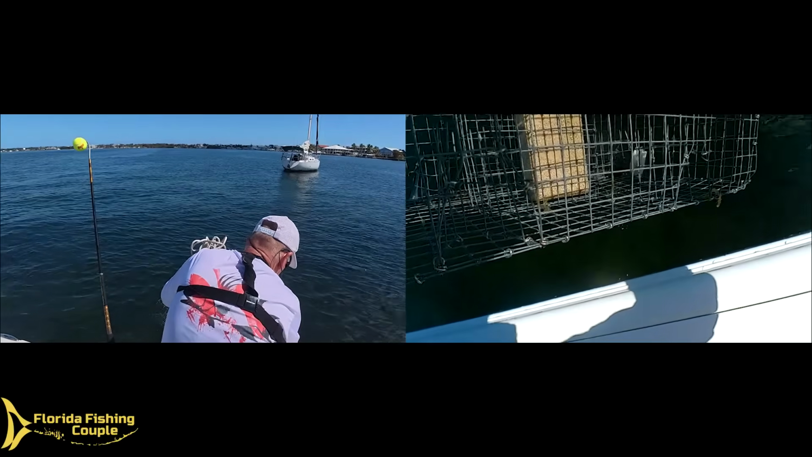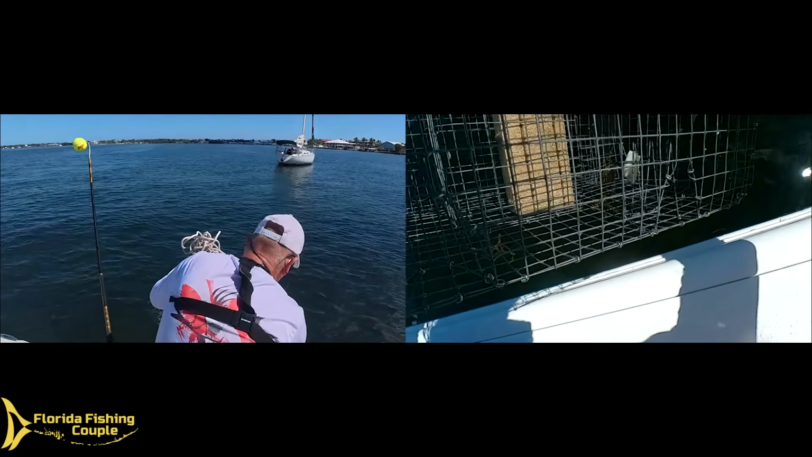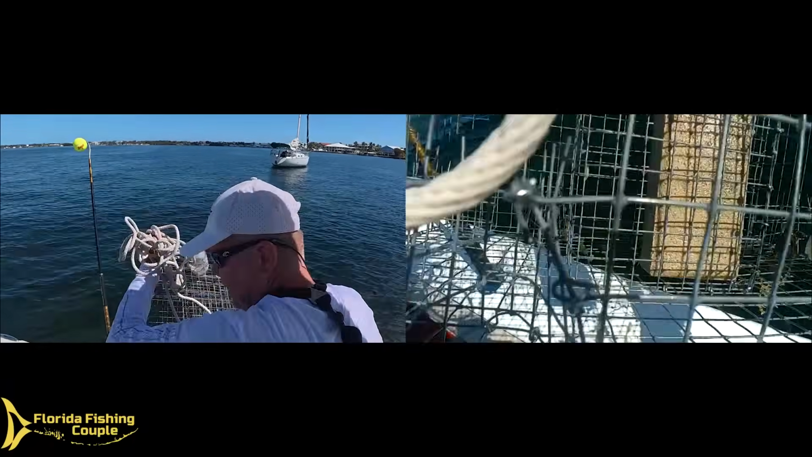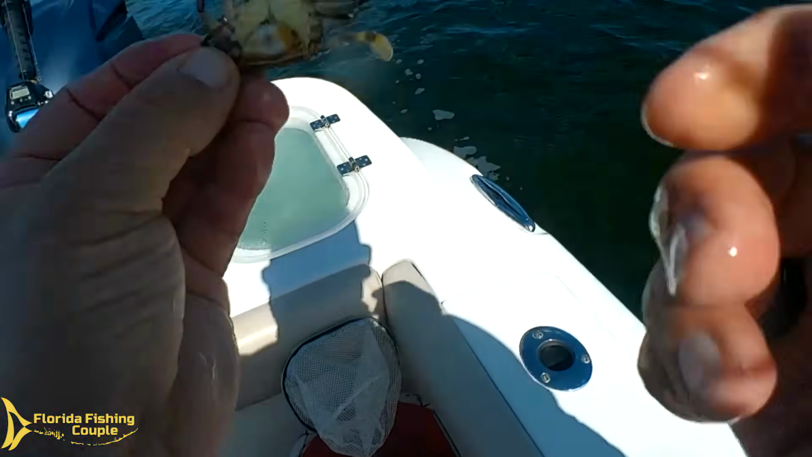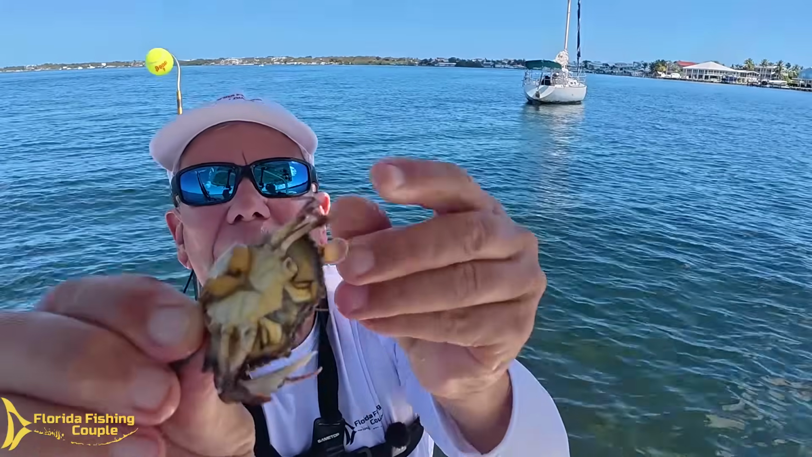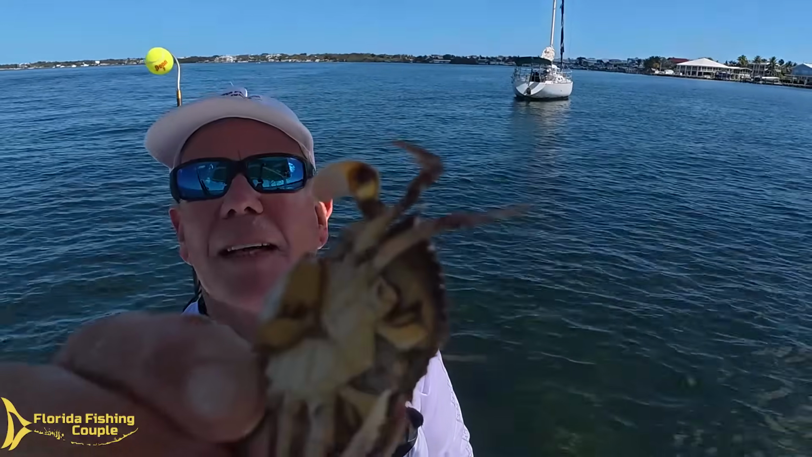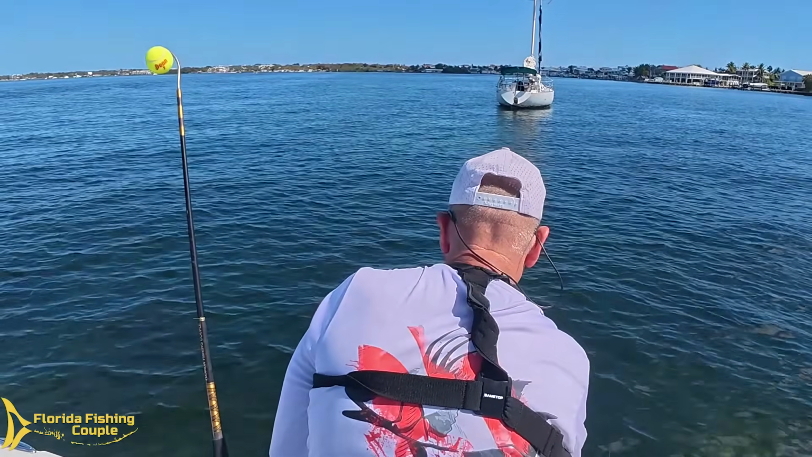Even this is fishing, right? Sometimes you catch them, sometimes you don't. We're gonna take this little crab, we'll put him in our bait well. He's got a sponge on him. So this little tiny crab I can't keep because he's got a sponge on him. Can you believe it? This size of a crab has a sponge. Unbelievable. So we gotta let him go.